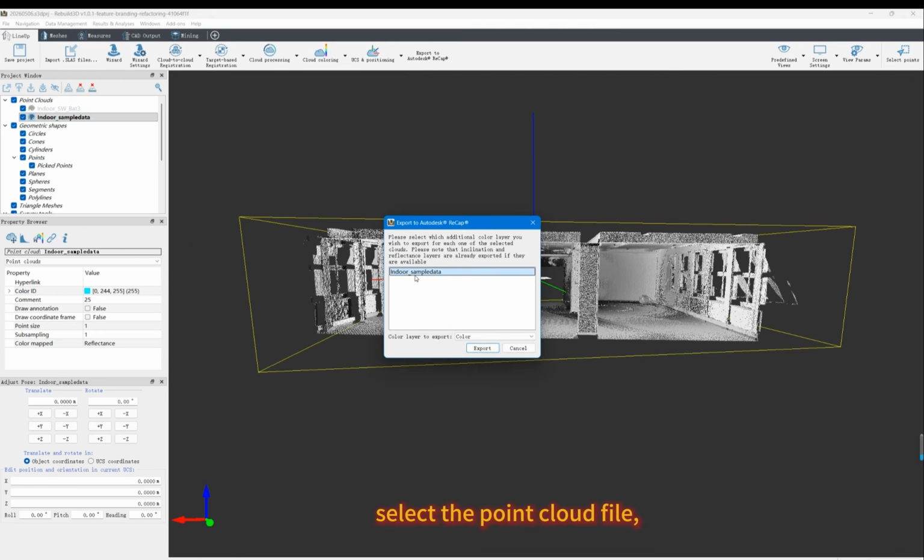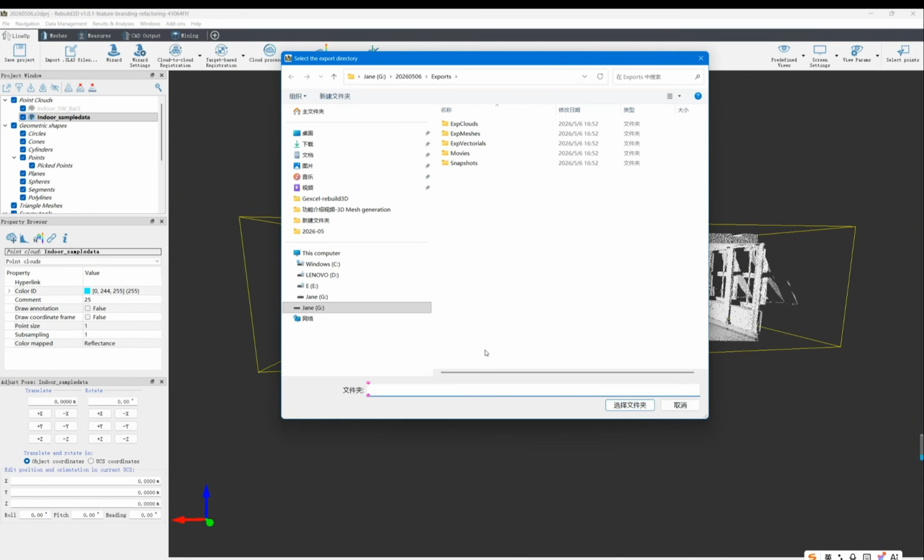Select the point cloud file and set the color layer, and then click Export. Choose the folder to save the file, or create a new folder to save the file.